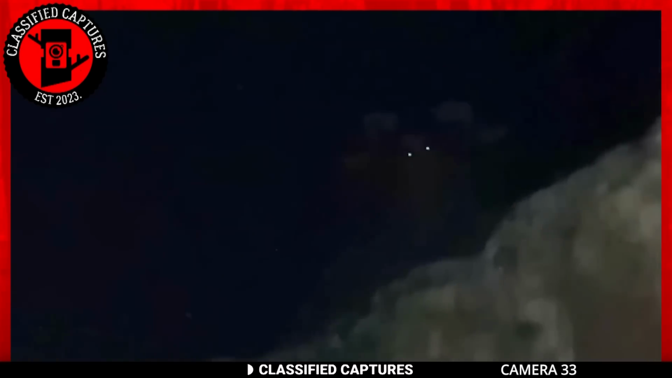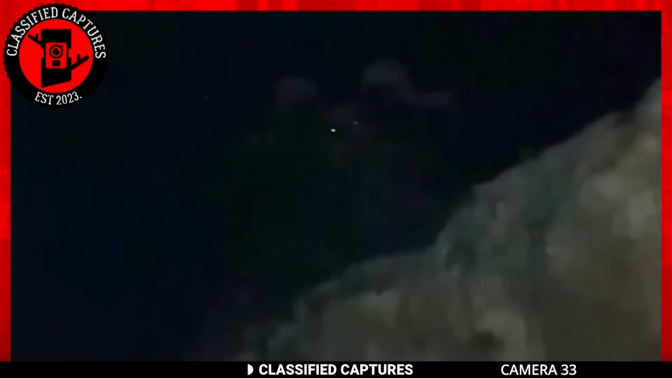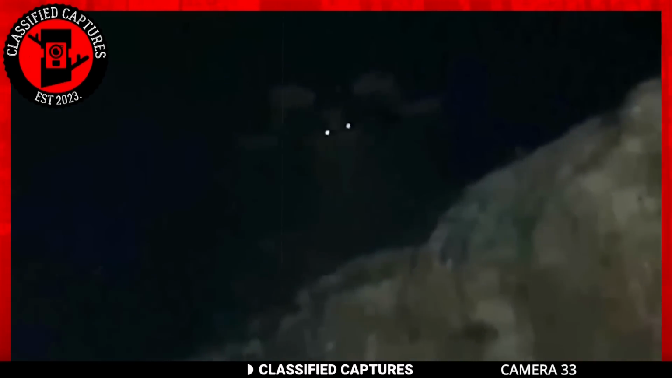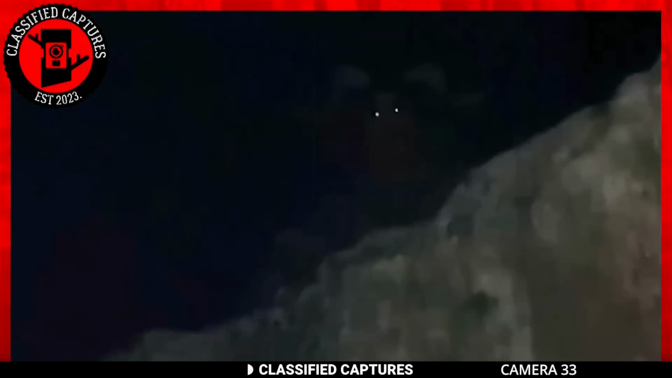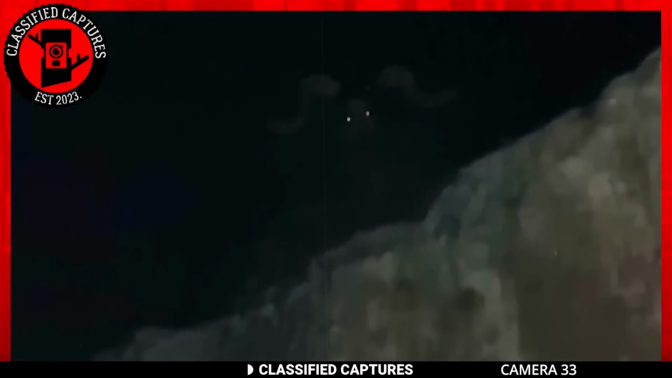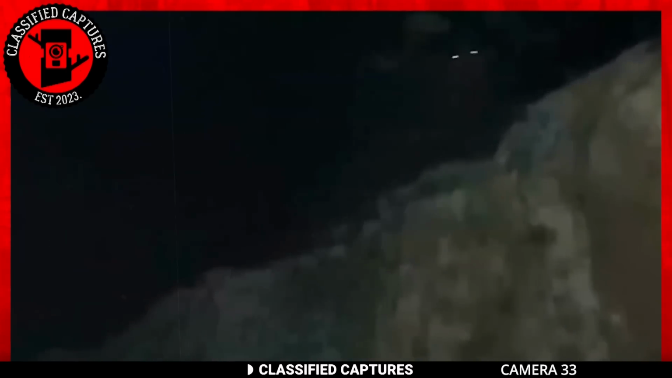Taking a second look at the creature, it definitely looks like it has a body that's humanoid. But how's that even possible? The paranormal community has been divisive about its identity since the footage was shared, but many lean towards the possibility of it being a skinwalker. What say you?